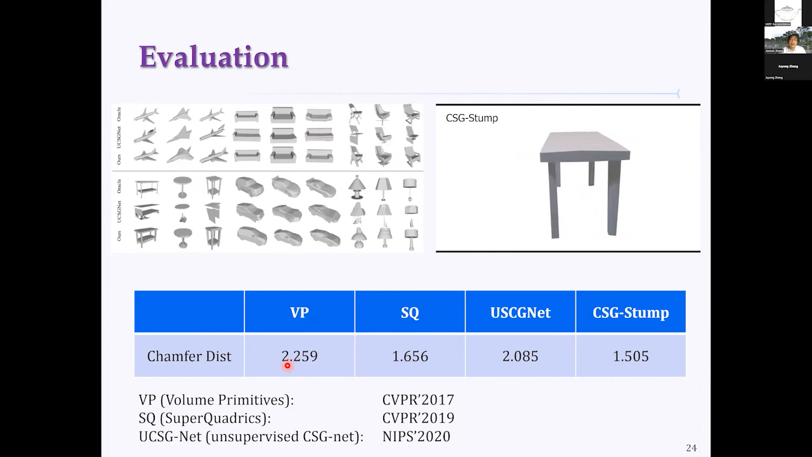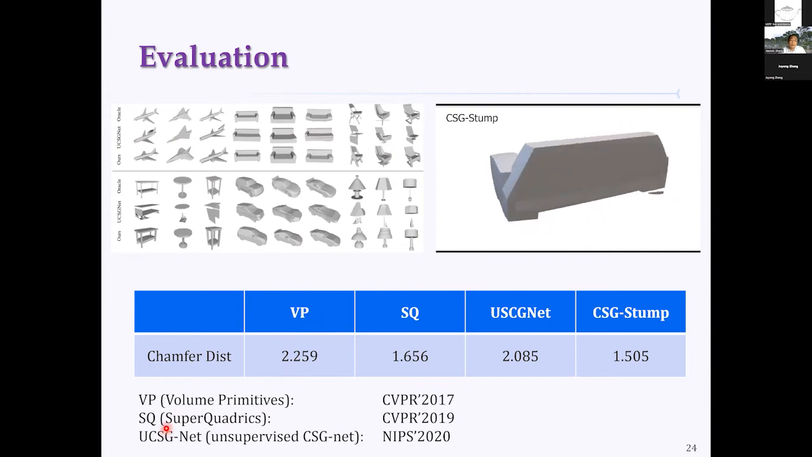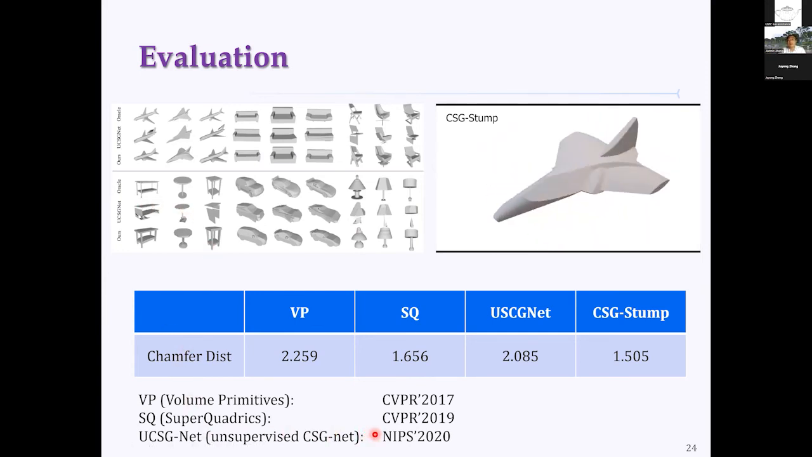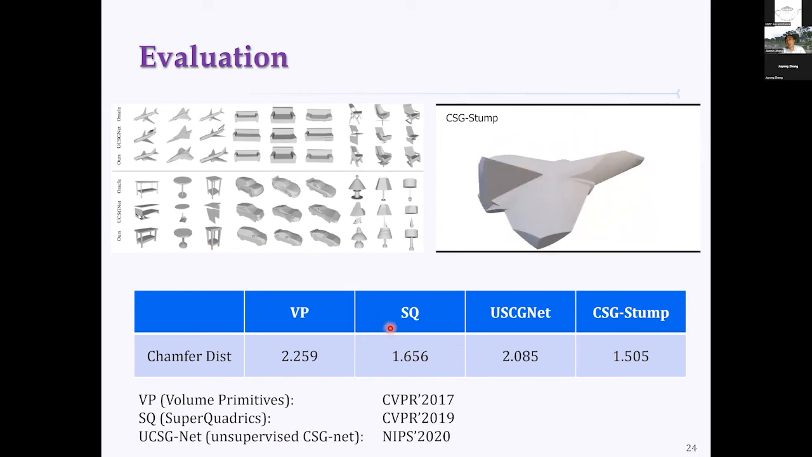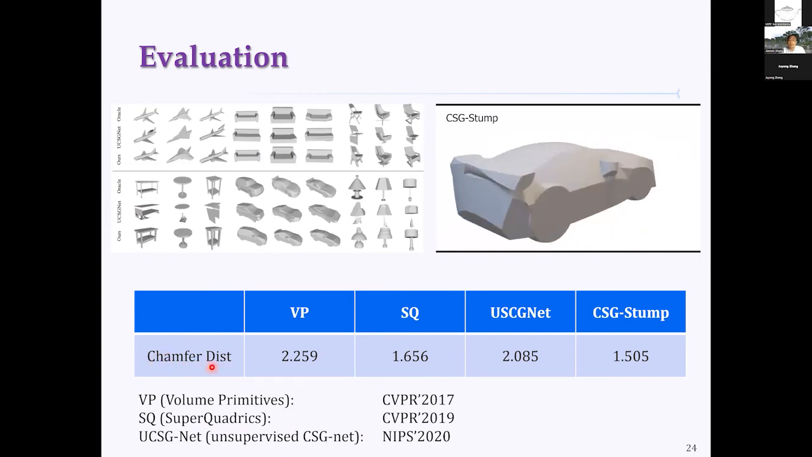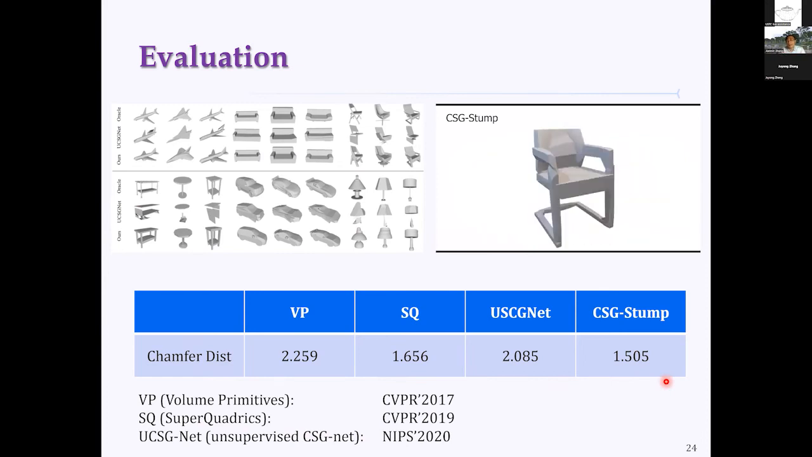We also compare with other state-of-the-art methods of this type, like VP, which stands for the method assembling with volume primitives, and SQ, which stands for the method using superquadrics. And UCSG, as I said, is an unsupervised CSG-Net. We also do this comparison quantitatively, measuring the error using chamfer distance. You can find that CSG-Stump gives the minimum error on average. More evaluation is presented in our paper.